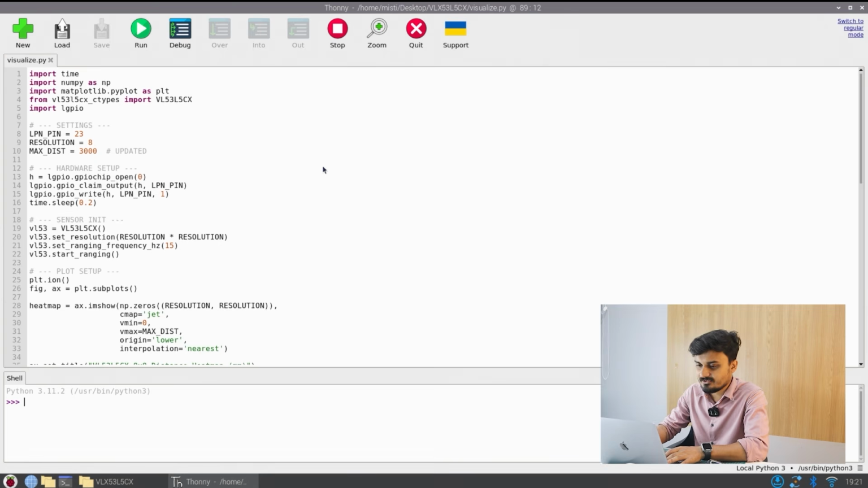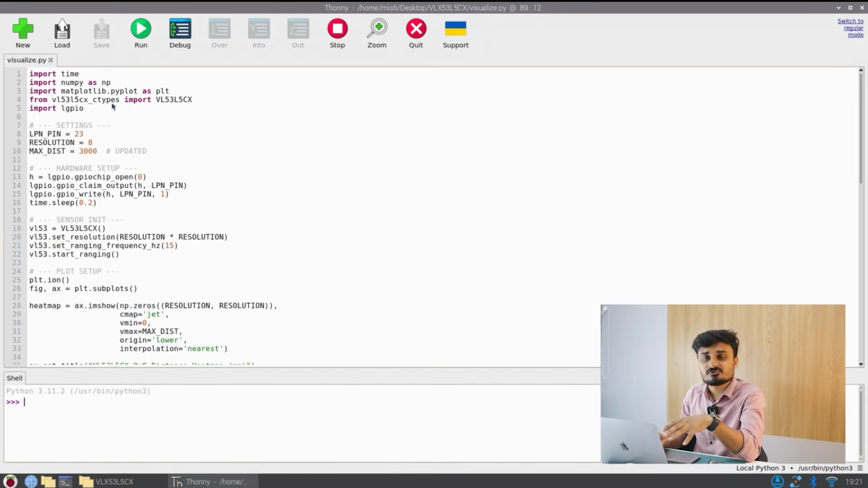This is how the code looks here. The only library that you need to install is VL53L5CX ctypes, since Matplotlib comes with Python by default nowadays. You can simply write pip install or pip3 install, whichever you are using, and install the VL53L5CX ctypes library. Once that is installed, you are good to go. There is nothing else you need. All the things come with Raspberry Pi itself in Python.